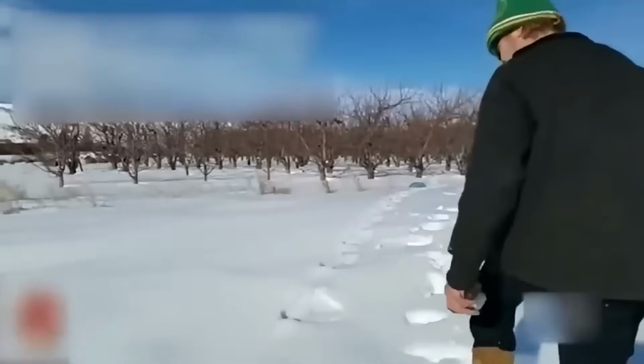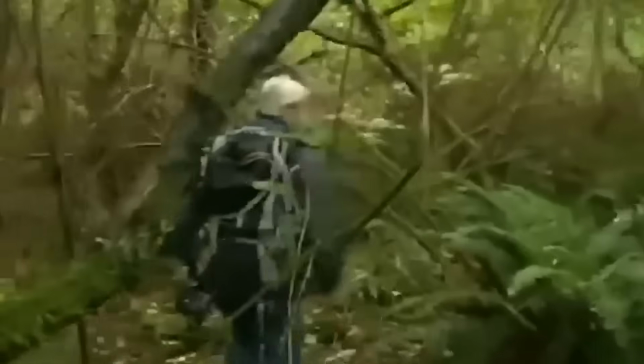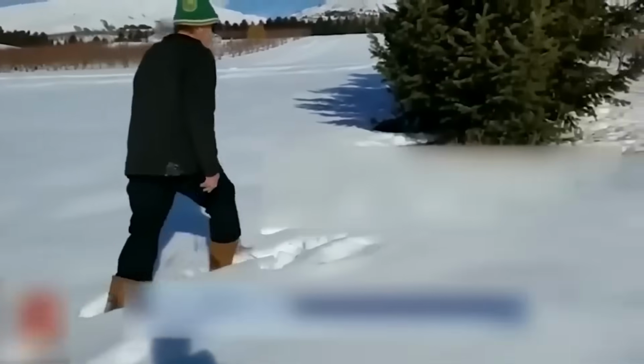A team of intrepid Sasquatch hunters ventured into the woods to investigate further. And what they encountered was beyond their wildest imagination. Amidst the trees stood a colossal hairy creature clutching torn camp pieces. It appeared to be an aggressive Yeti, but the shocking encounter ended abruptly, leaving the truth buried in the snow.